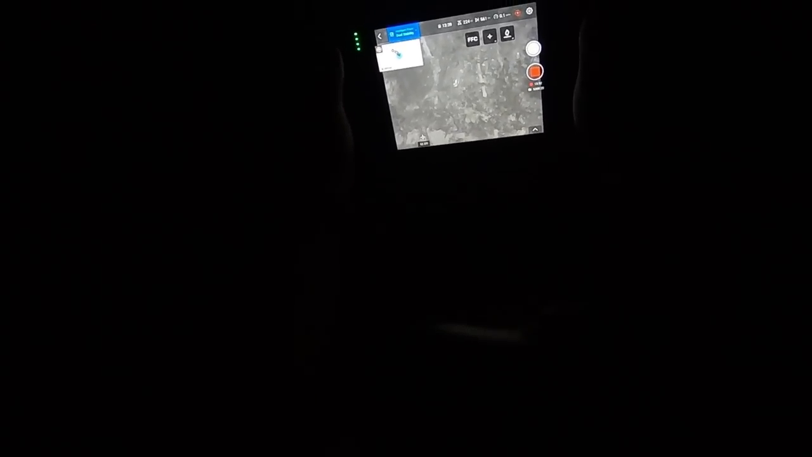I mean, I'm getting close to some of these trees. I'm not going to go much lower. You can see how close I'm getting to these trees. I can't risk it. It's just moving across. Yeah, but we're really getting close to trees. I can actually see the trees moving. Probably trying to figure out what that is. Those are the tops of the trees that are much closer to the drone.